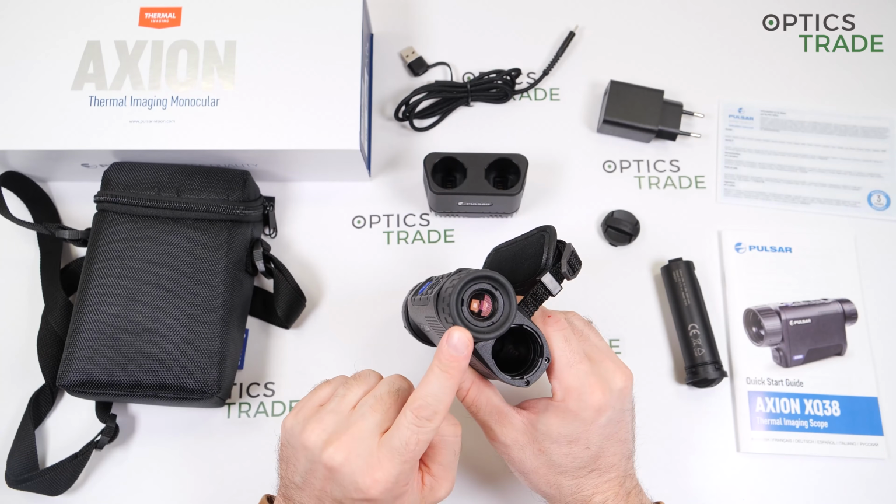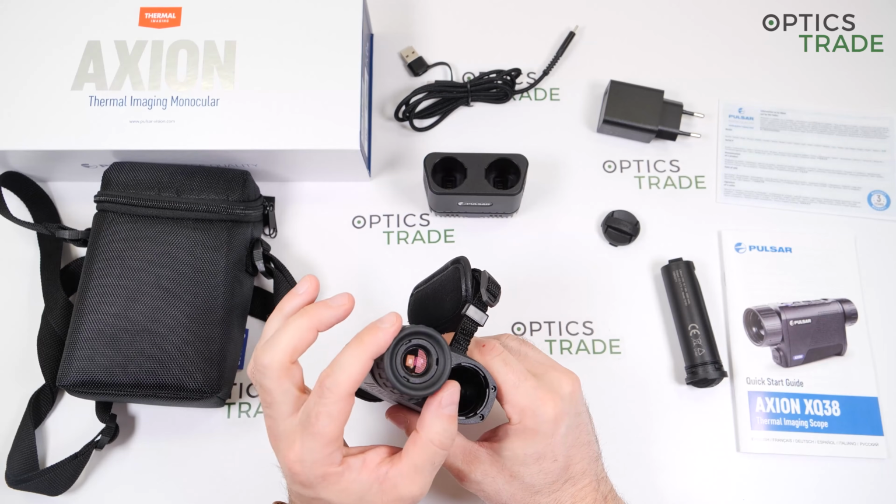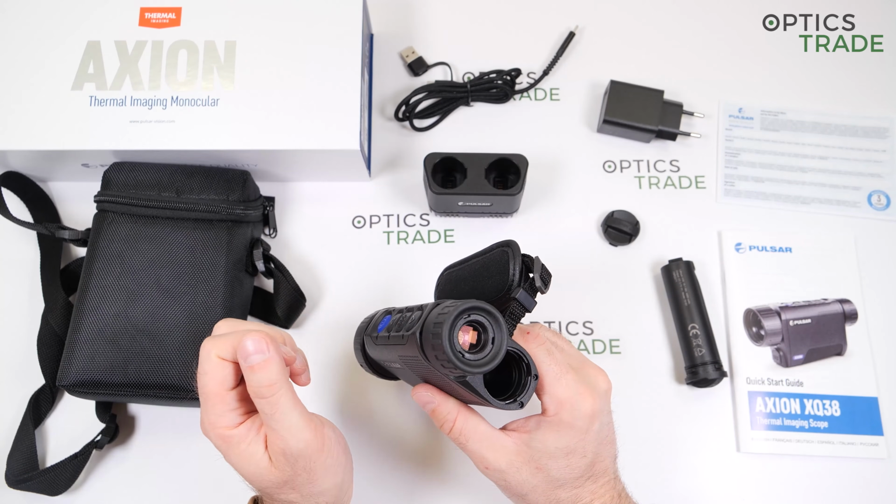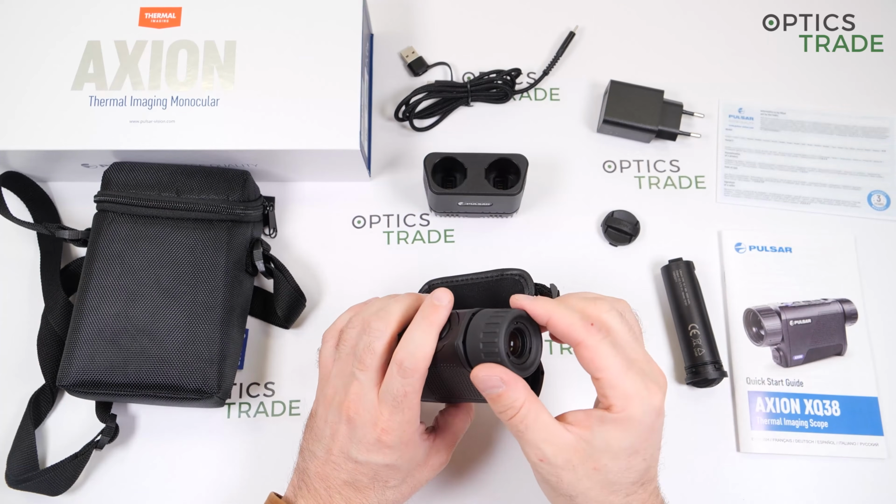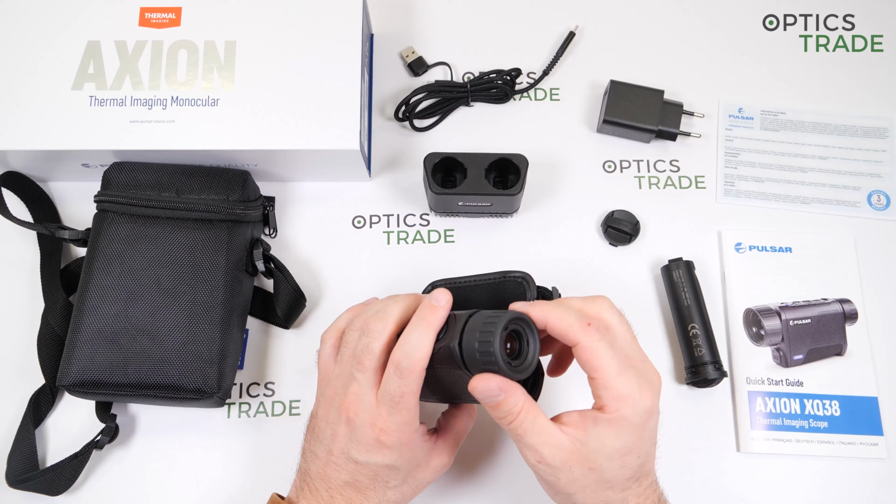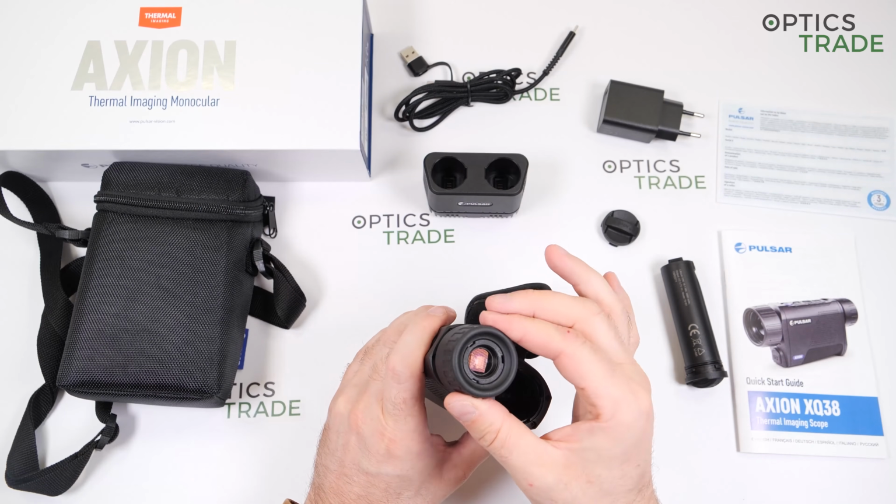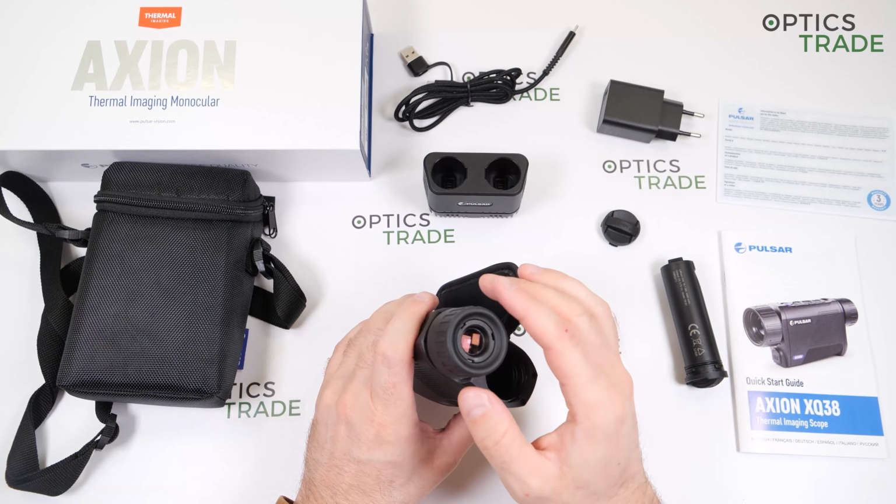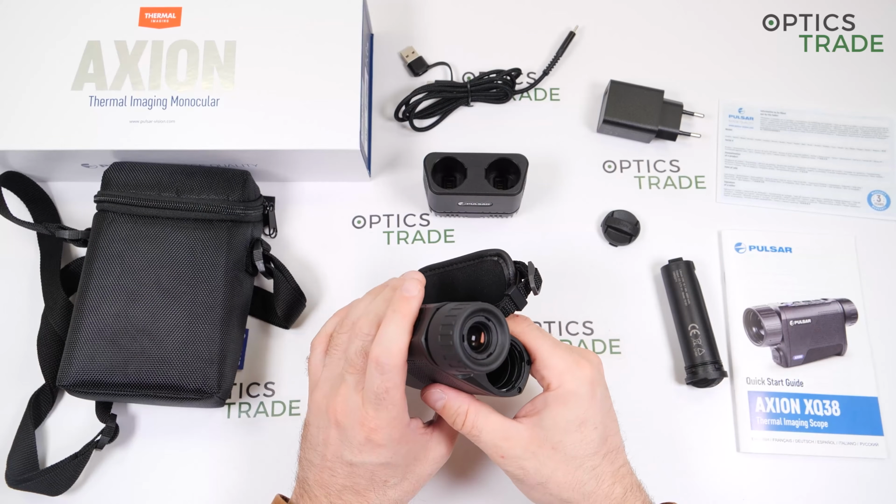When we talk about the display, I also have to mention that this device comes with a completely new eyepiece, which is much more user-friendly for all of those who wear glasses. Myself, I wear glasses, and this is the best Axion for me. It's really easy for me to use it, and I can also adjust nicely my diopter setting on it, and I'm able to use my glasses because the eye relief is better than on XM Axions.